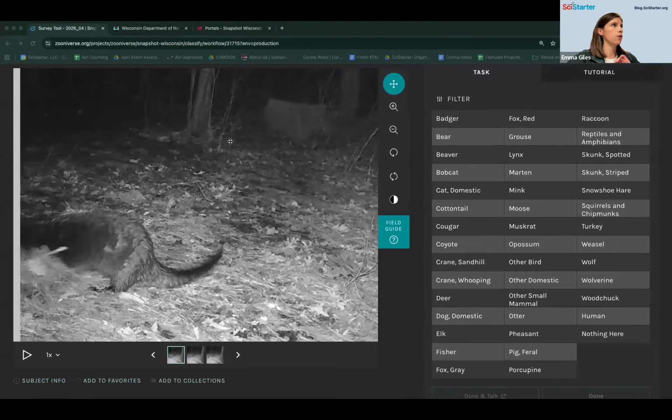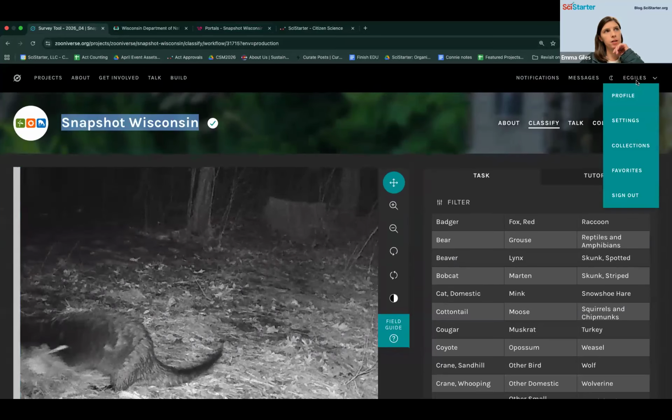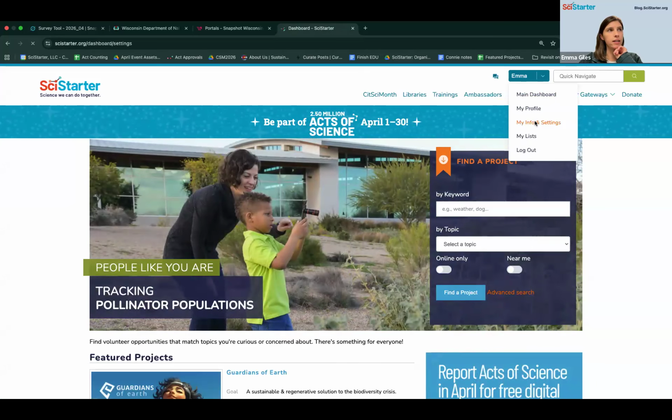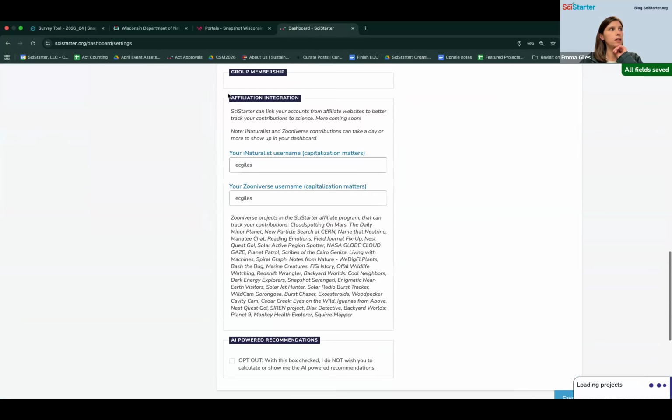So if I scroll over here for a moment, visit SciStarter.org. And from Zooniverse, I'm going to go up to the top because I'm already signed in and my username is up here. On the SciStarter page, I can go visit my info and settings like I had in the instructions. And then I scroll way to the bottom, and there's this thing called affiliation integration, which is where I'm going to put my Zooniverse username. You can also do this for iNaturalist if you would like to. I have an iNat account, so I also added that.